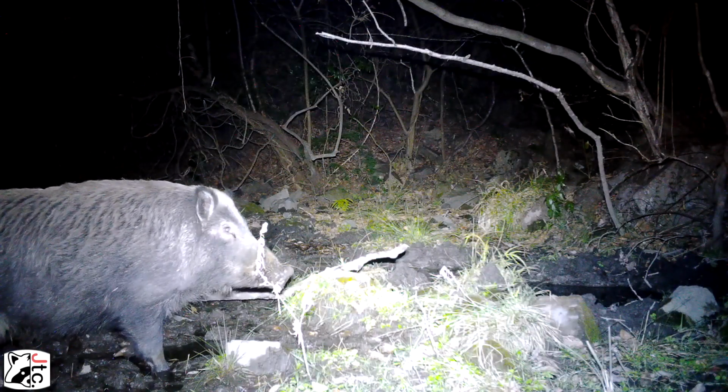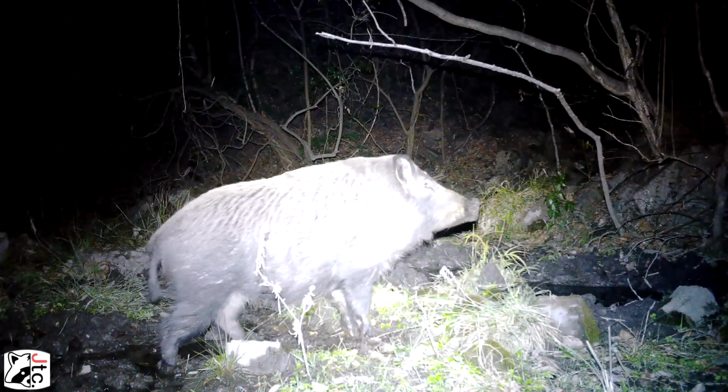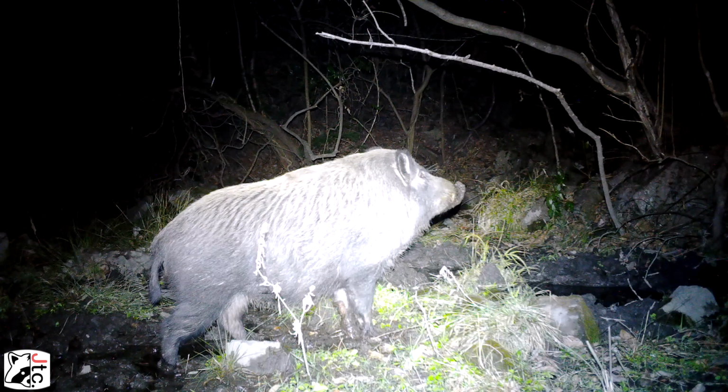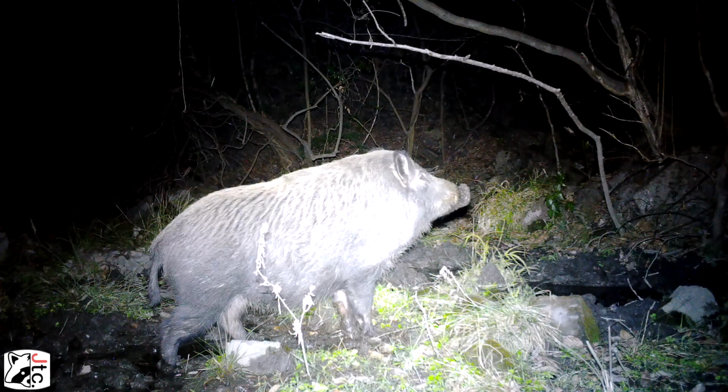And we're going to start off with some pigs. A big wild boar right here. And a little bit later in the video, there's one even bigger than this. I like this guy. He kind of looks sleepy. His eyes look a little slow when he's winking. Looks a little sleepy there, yeah.